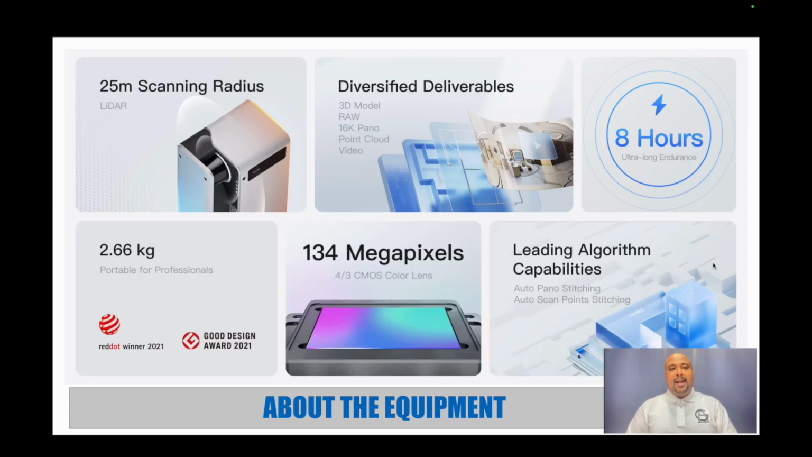Here's some more specs taken directly from the website. Every time you take a scan of a space, it has a 25-meter scanning radius. That's more for the LiDAR itself, and I'm going to go into more detail about that later. At the end of the day, Realsee provides a vast array of deliverables, such as 3D models, raw photos, 16K panoramas, and point clouds, which is the main reason I use this camera. And you also get videos for marketing purposes, like for realtors and things of that nature.